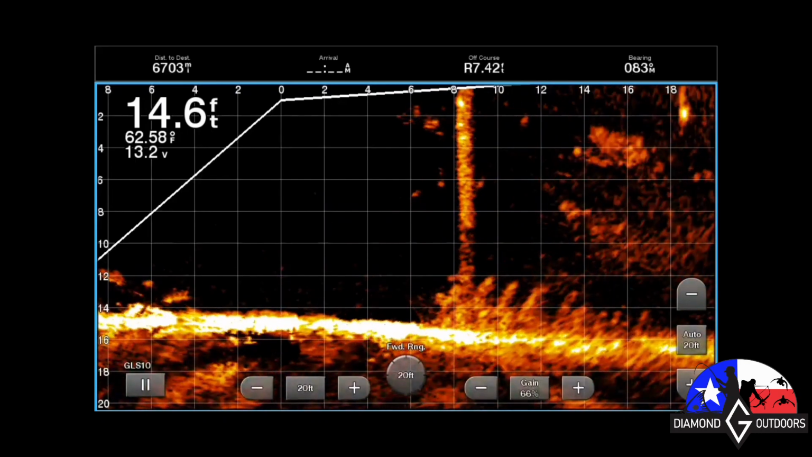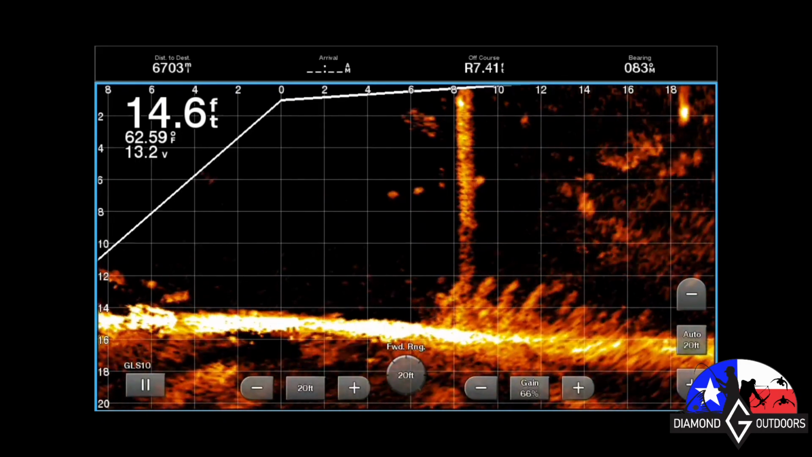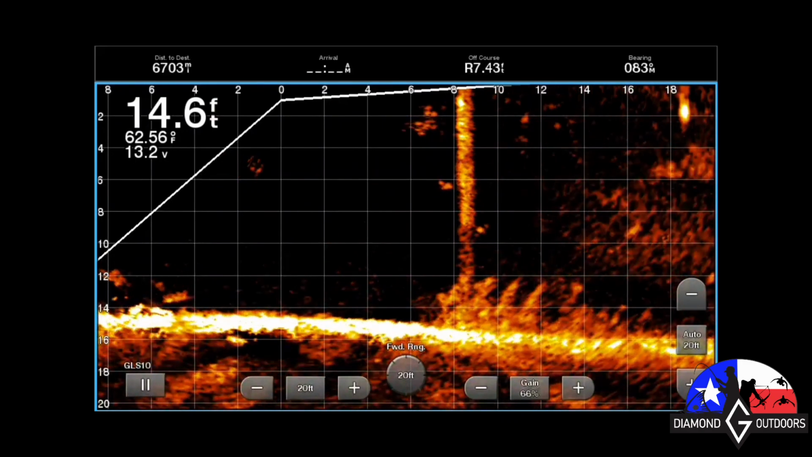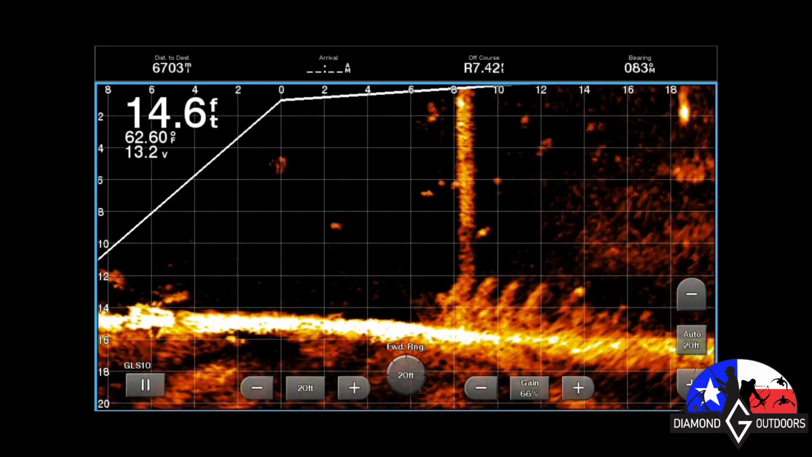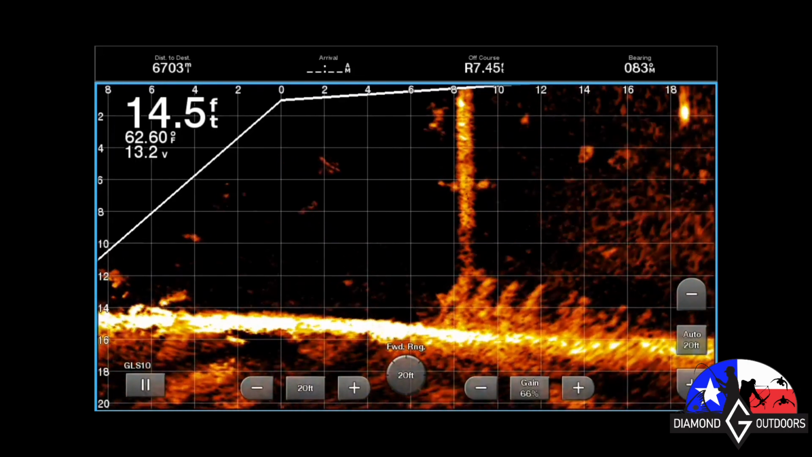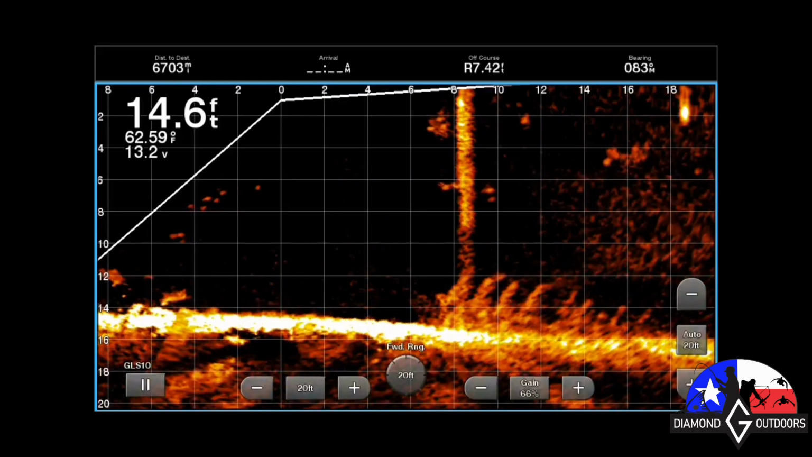Now you see him go off of it, and then you'll see him come right back to it. Pretty neat. There goes one. I mean, all over it. There's another one that just appeared. You got all kinds of stuff down there.